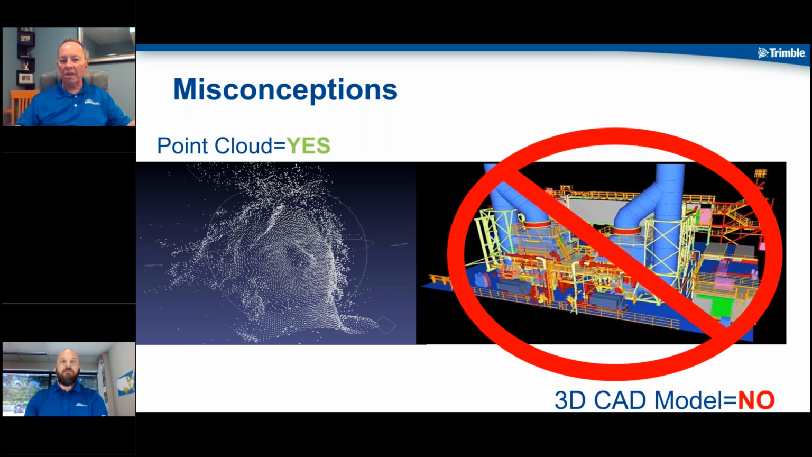So you've got a point cloud on one hand that's all the measurements, and then you have the model on the other hand that's all of the metadata, right? That includes all the information about that specific element of the design. So we marry those two together.